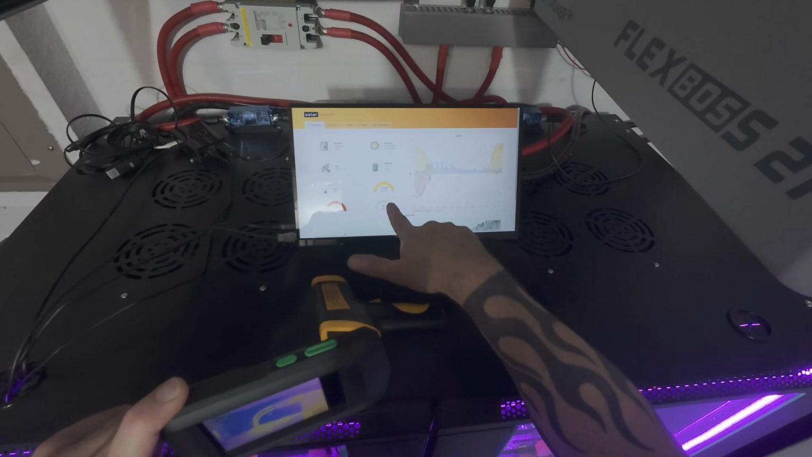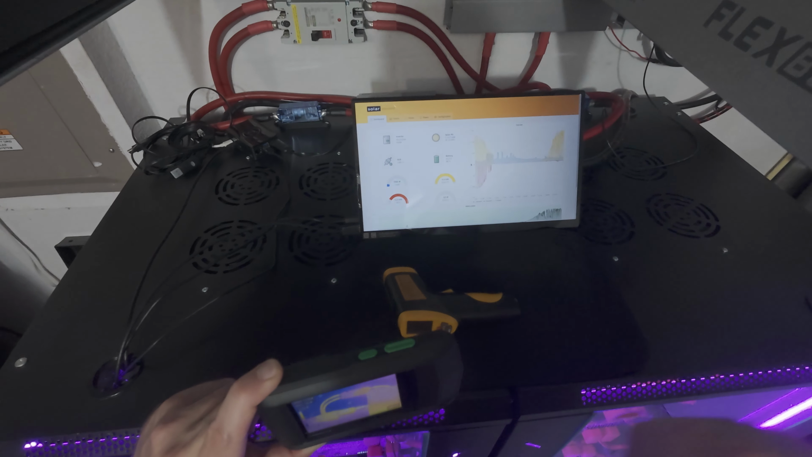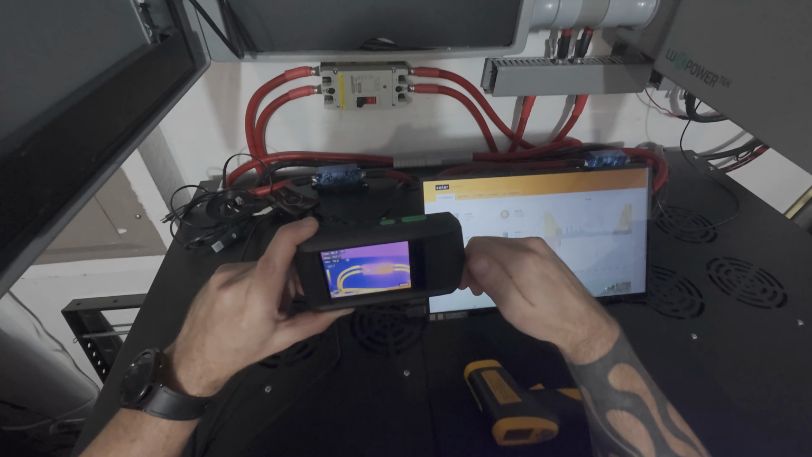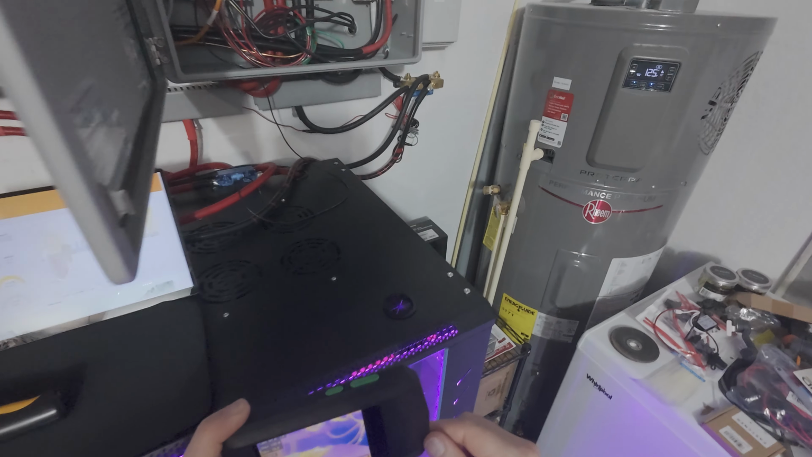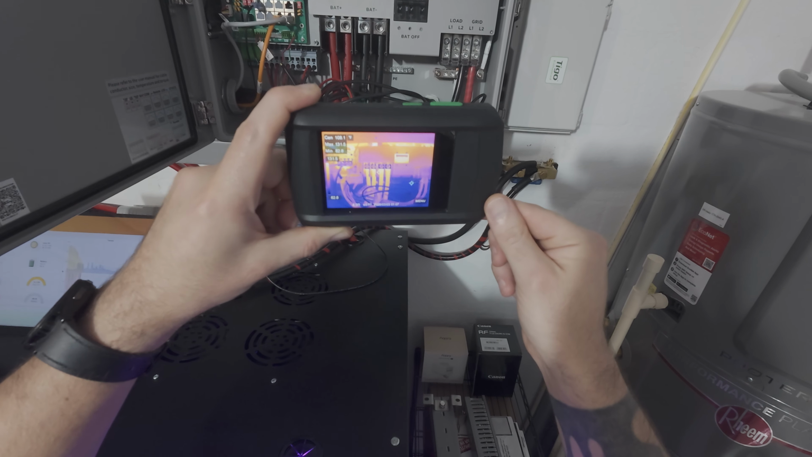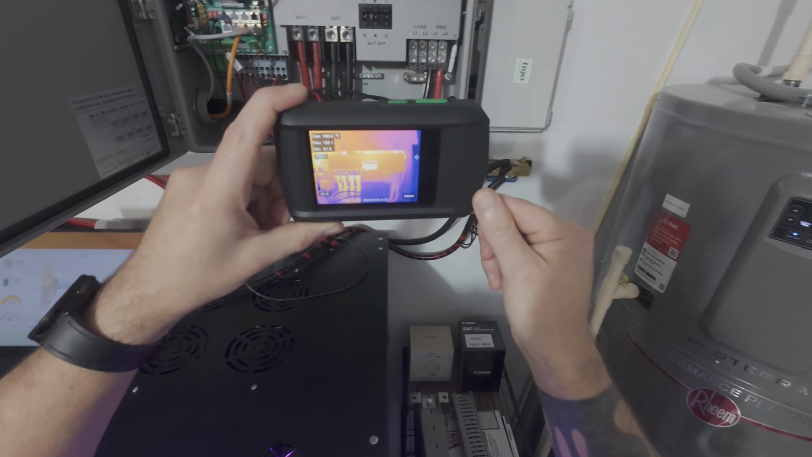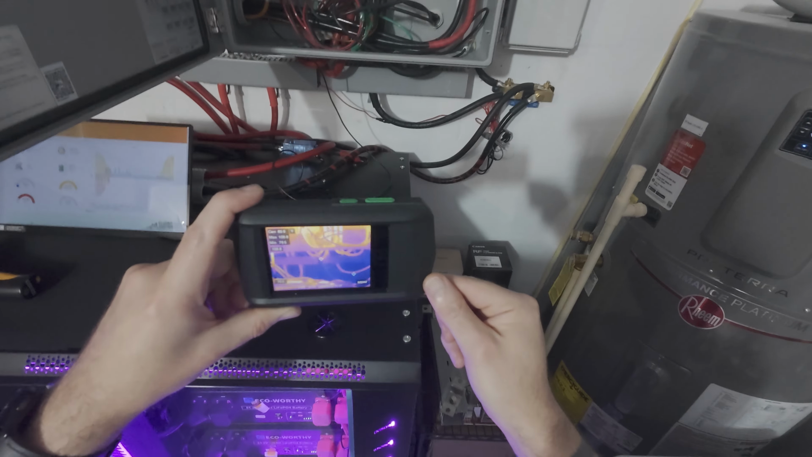That's the important thing. Right now we're pulling 14,400 watts of solar. That was all going to the batteries, so I knew that power was coming through here, and I wanted to inspect that. And then it's always a good idea, once every 6 months or once a year or so, just go double check all of your stuff. Make sure nothing changed, make sure nothing got loose.